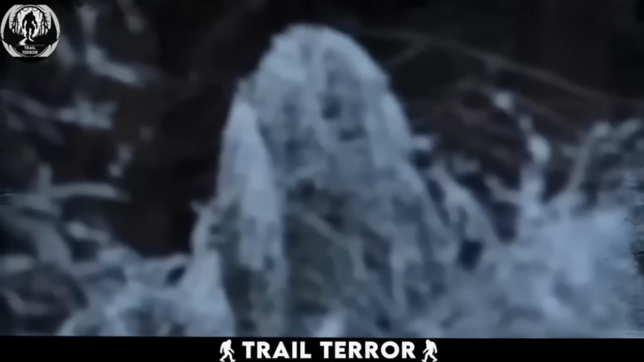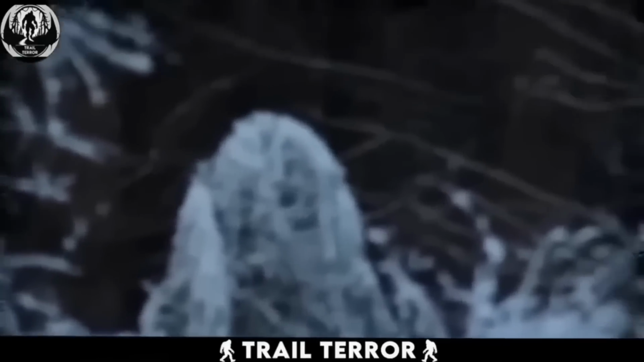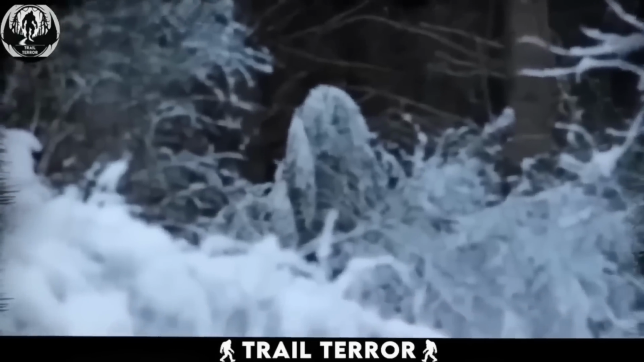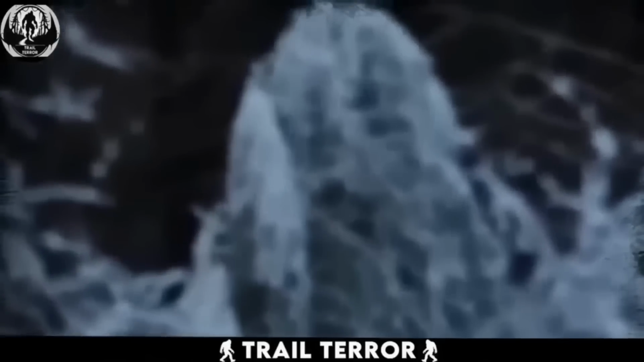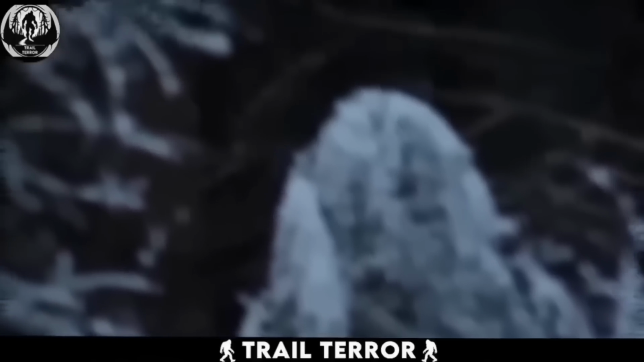As the figure shifts slightly, details emerge. To me, it looks like a bizarre humanoid creature, covered in thick fur and encrusted with snow. A faint downward slope to its form even suggests a creepy smile. But is it really a mysterious being or something more mundane?